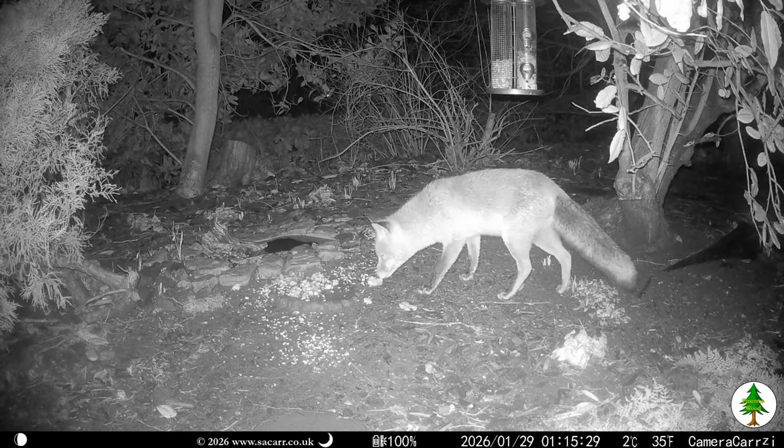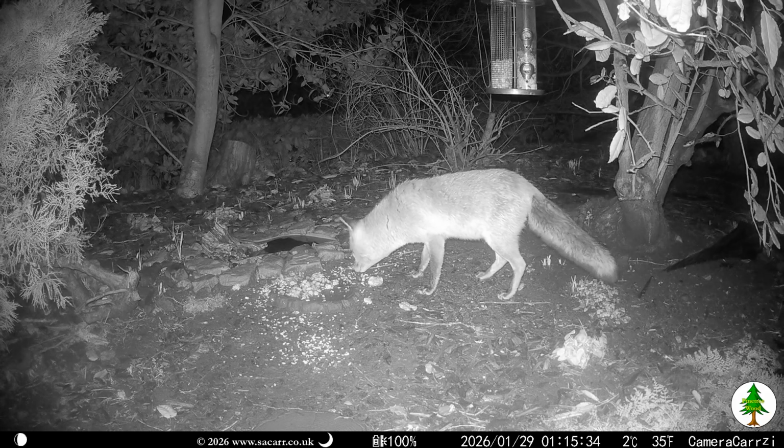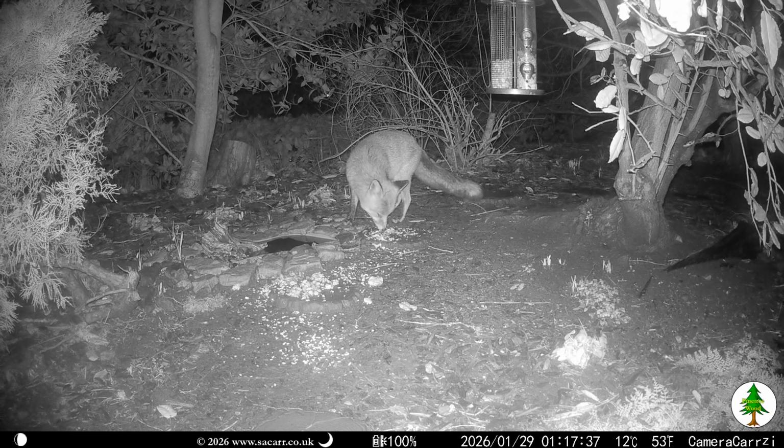Ginger was the first visitor of the 29th, being caught in 9 captures from 1:15 to 1:30. He did a fairly good job of clearing the seed piles on the stepping stones.